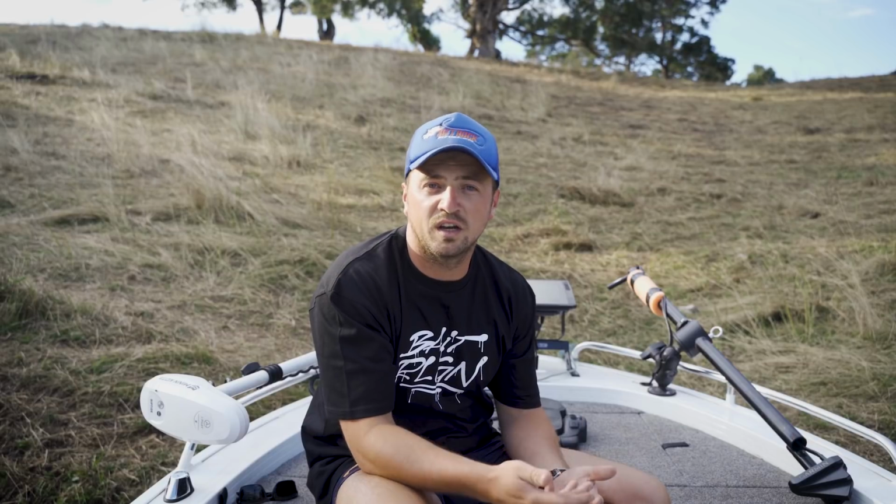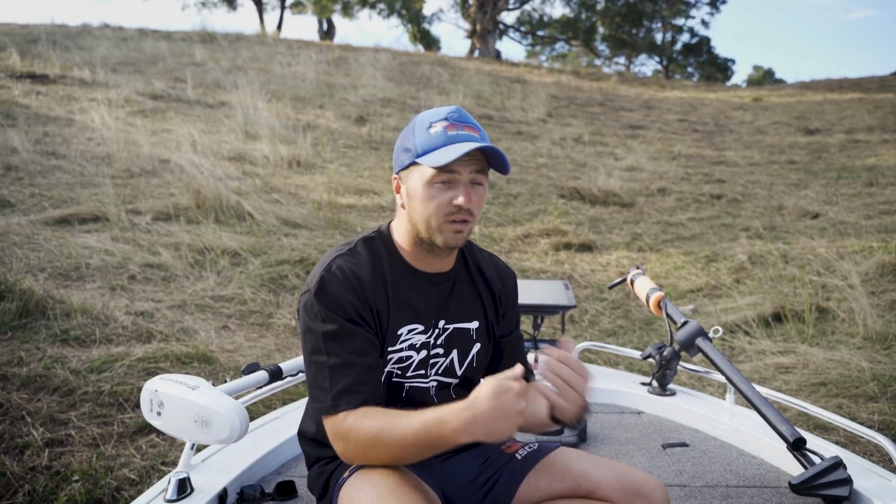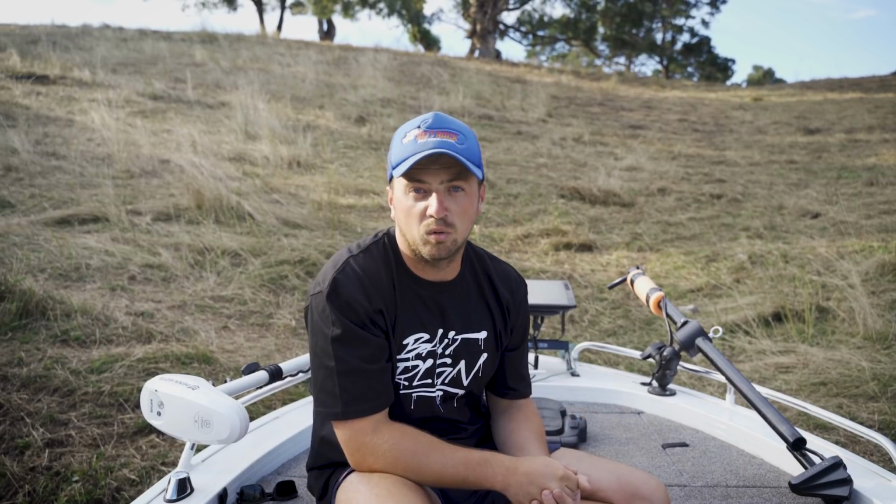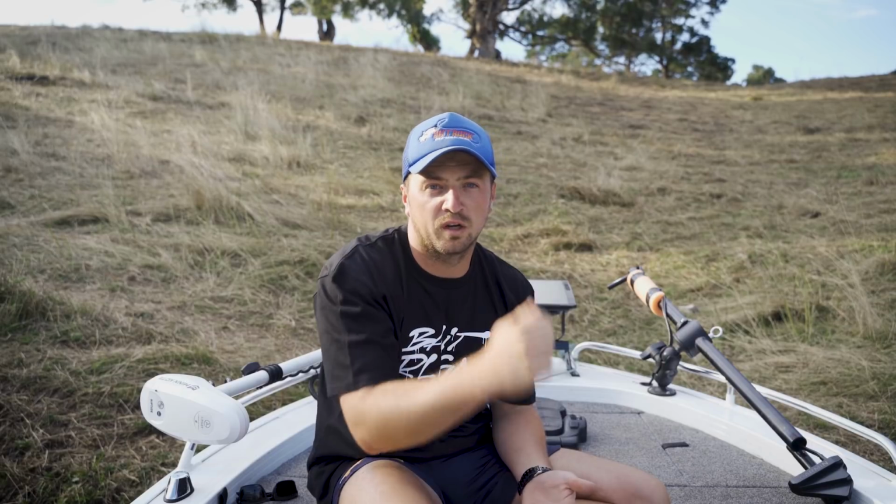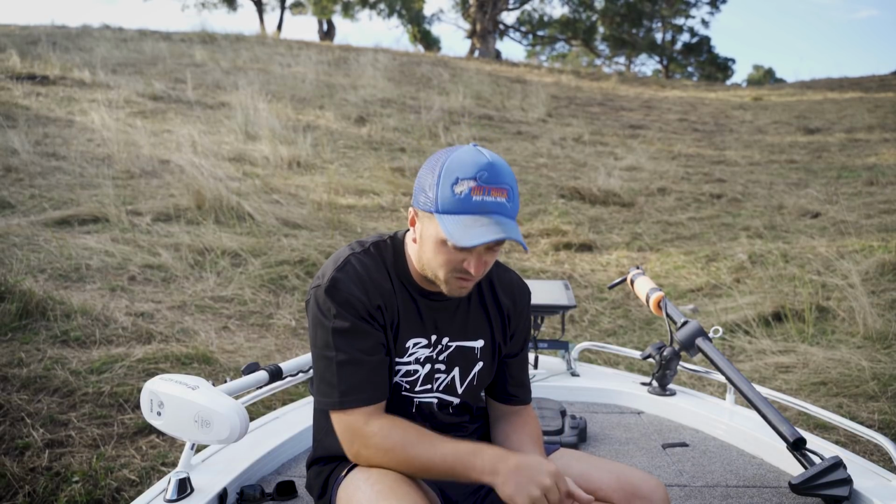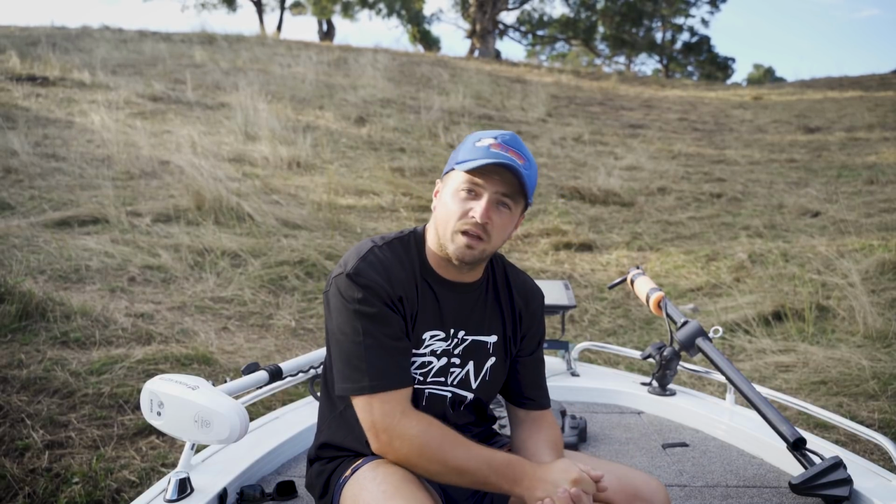Now if you're going to go a 10-inch screen or a 9-inch screen, if you don't have the funds or are trying to save a bit of money, you probably want to elevate it more. So the smaller the screen, the more you're going to want to elevate it, because there's nothing worse than having a little screen down there and you can't read it. So yeah, that's what I'd recommend.